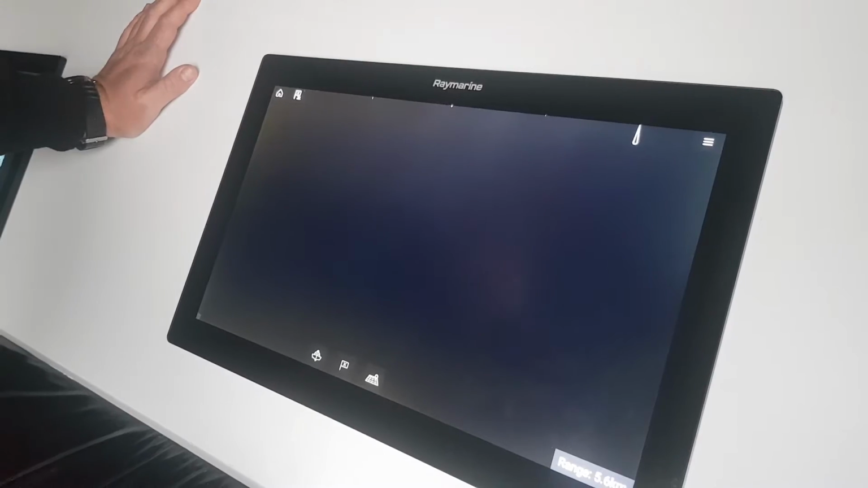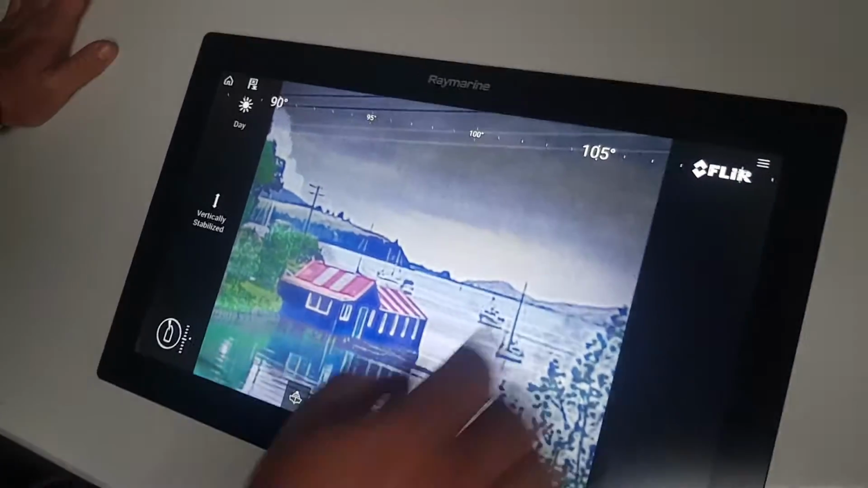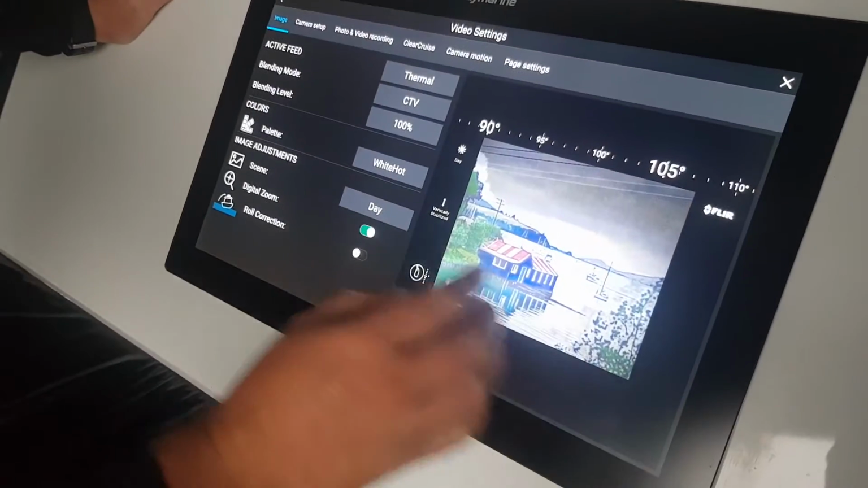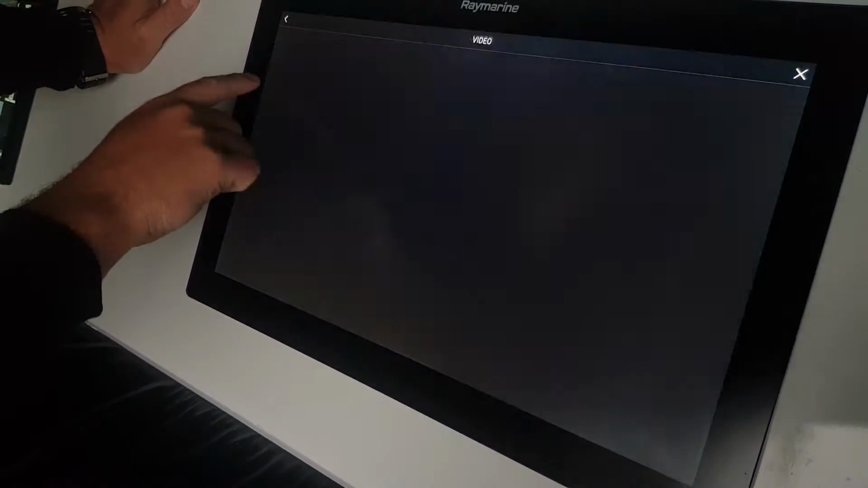When it loads. There we go. Sweet. So maybe if you just take us back to take off any filtering. Yeah, we'll turn everything off and we'll start from the get-go.